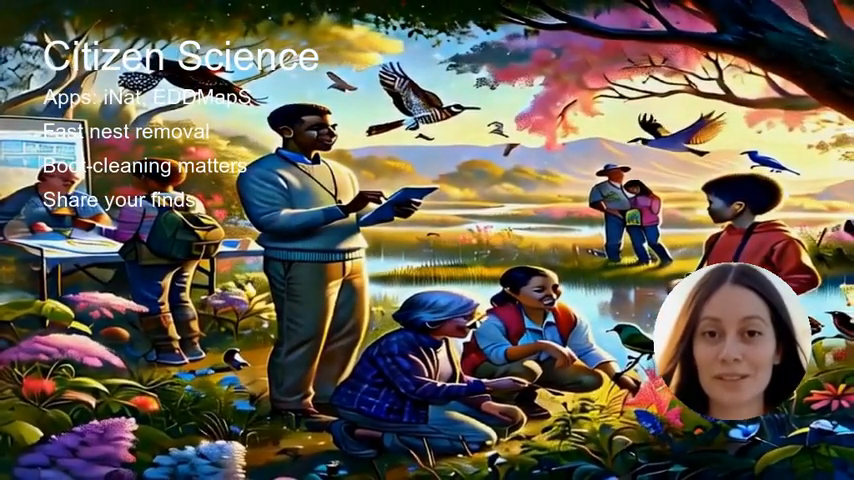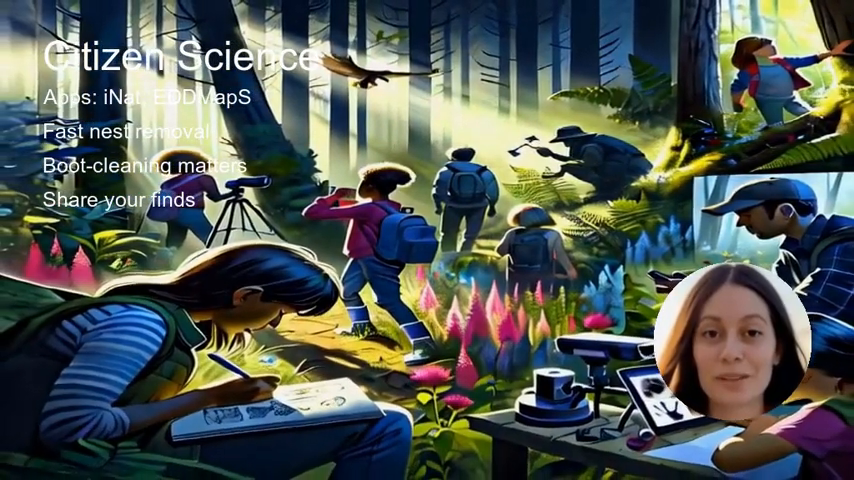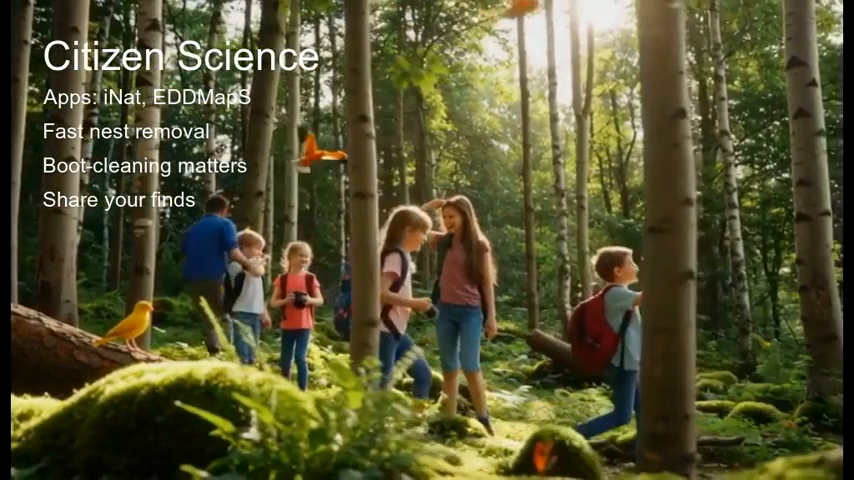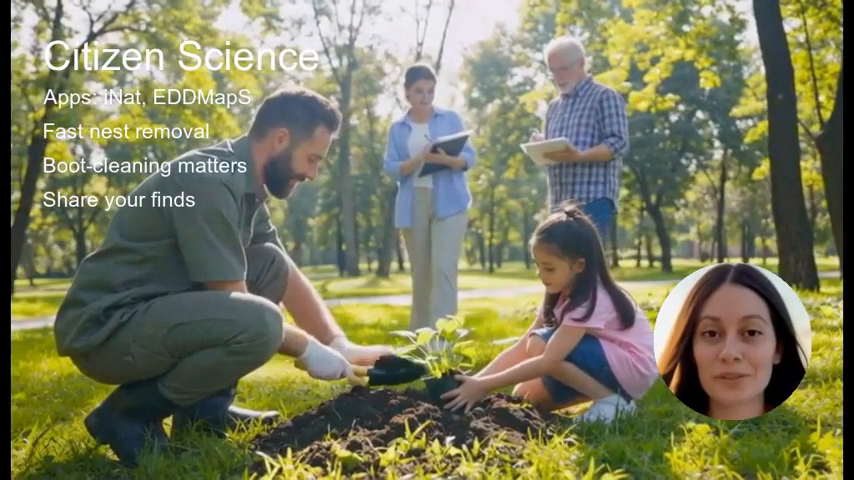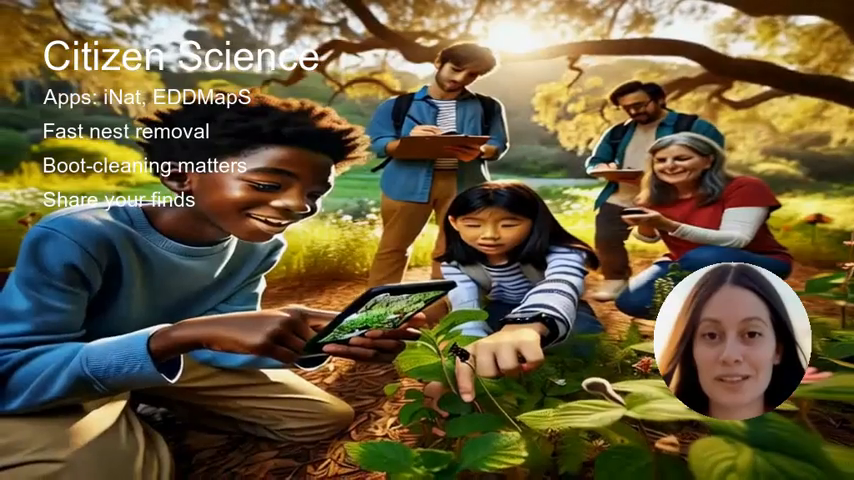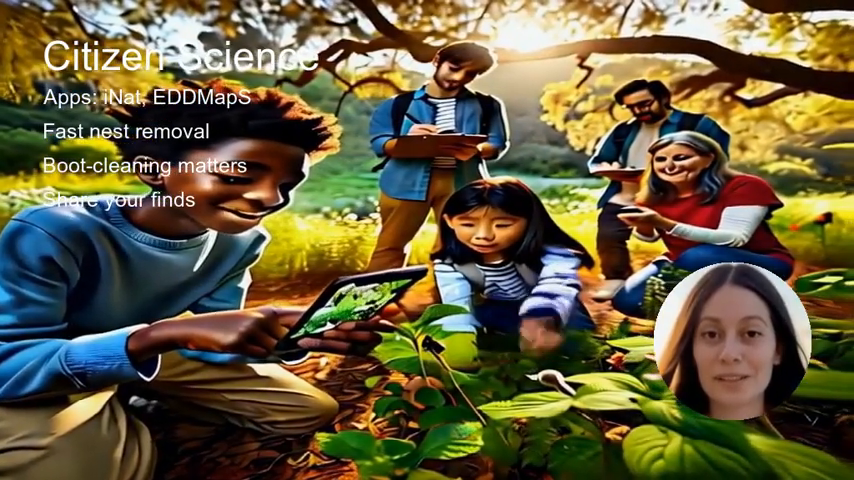Think about what invasive species might lurk in your area and how you could be the hero who spots them first. Who knows? You might end up saving a forest. Early detection saves thousands of dollars in control costs. Reporting a single nest can prevent millions in damage. Many parks host annual weed pulling days, and free apps like Seek by iNaturalist help novices identify invaders and connect with experts.